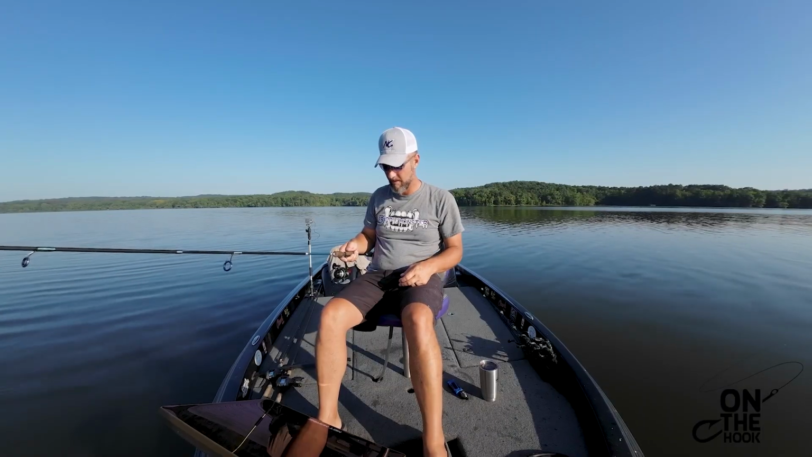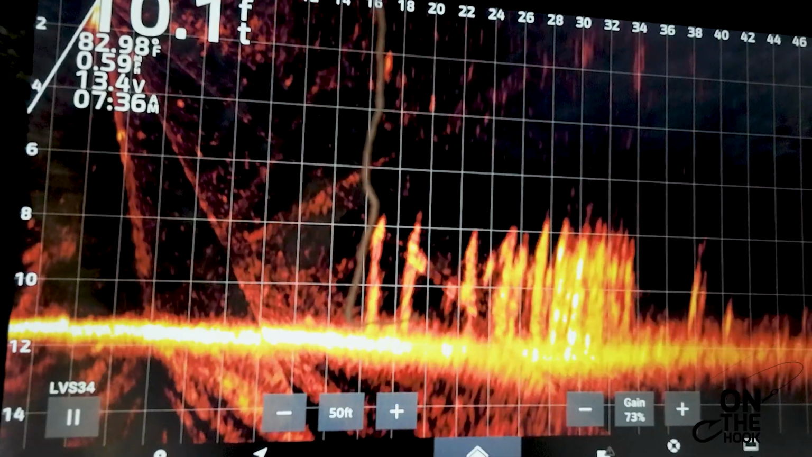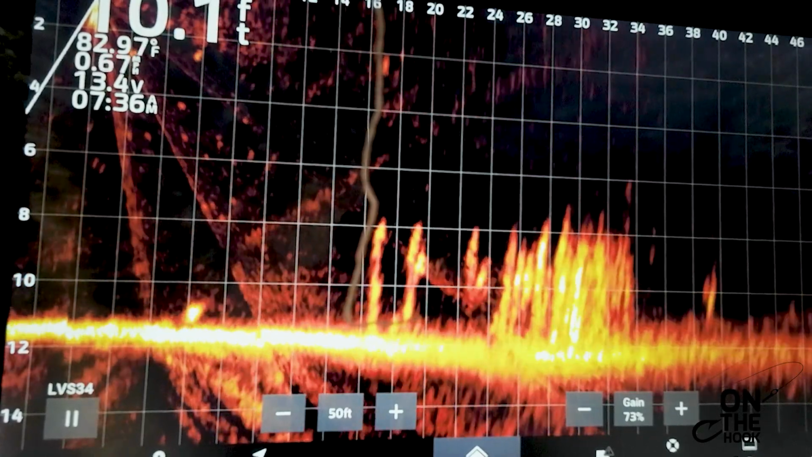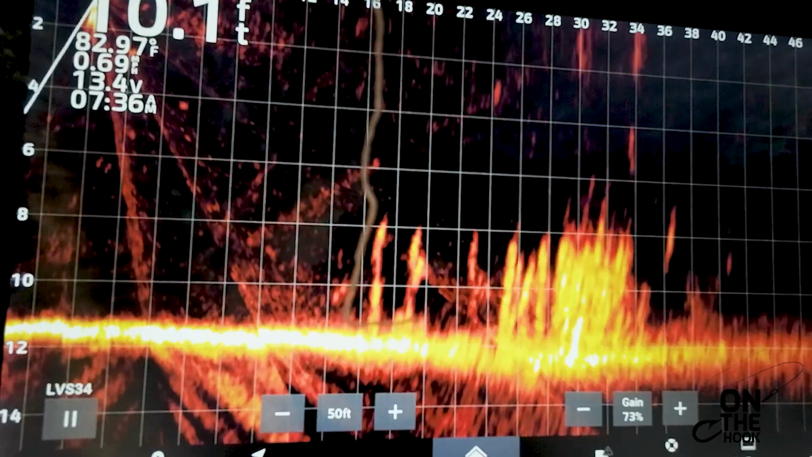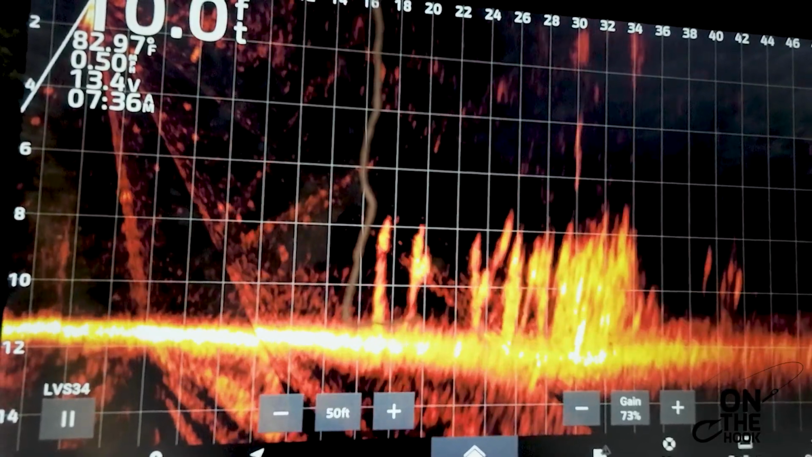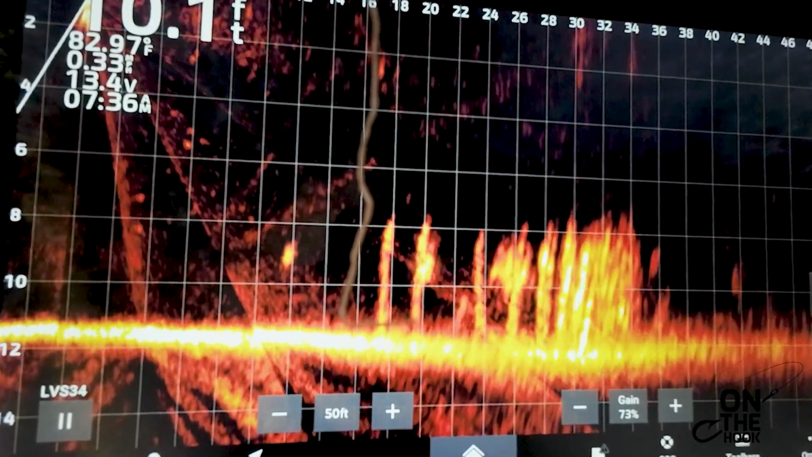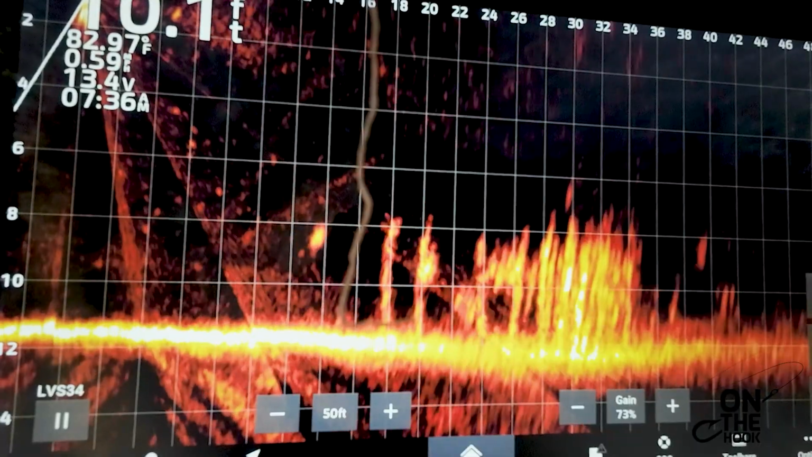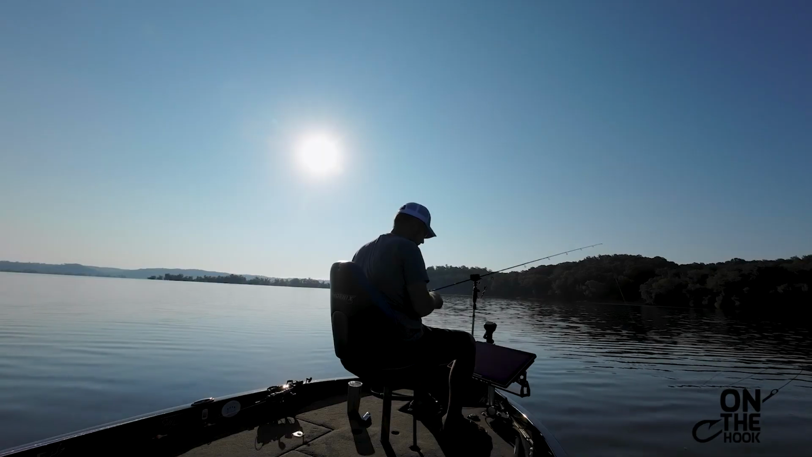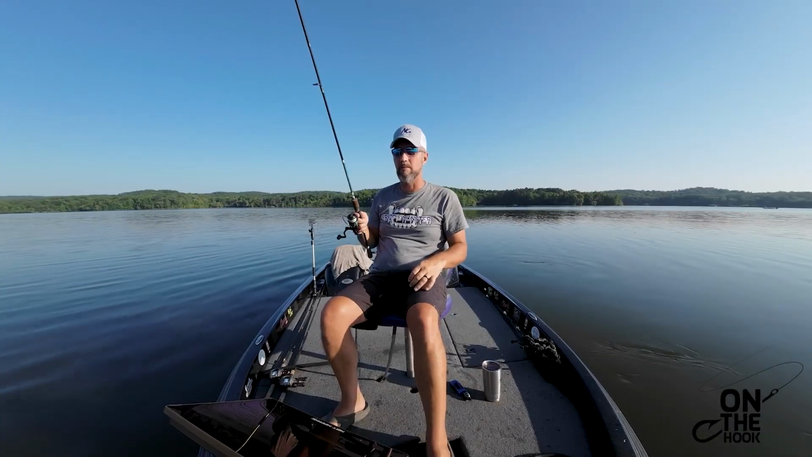Panning left and right, looking inside the pile, trying to find a real good fish worth catching. These stake beds, sometimes it's really hard to do, especially when you got yellow bass chasing you. The one there at 18 foot, that's the one I'm trying for.